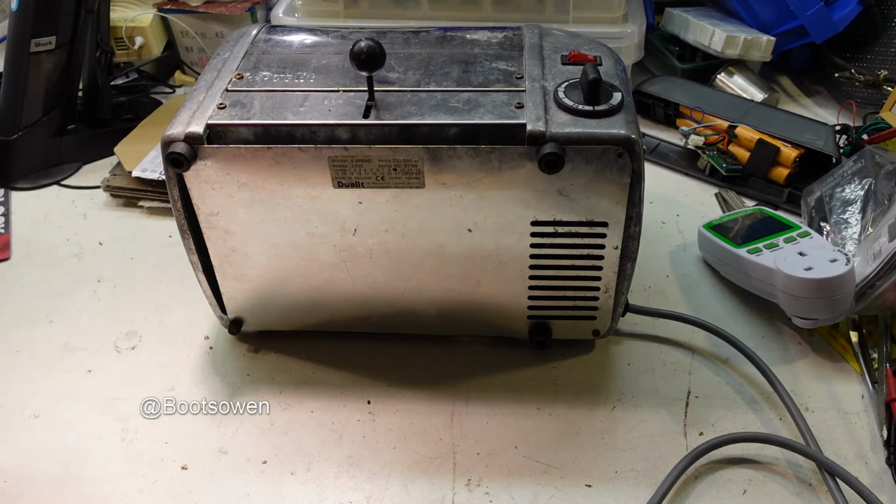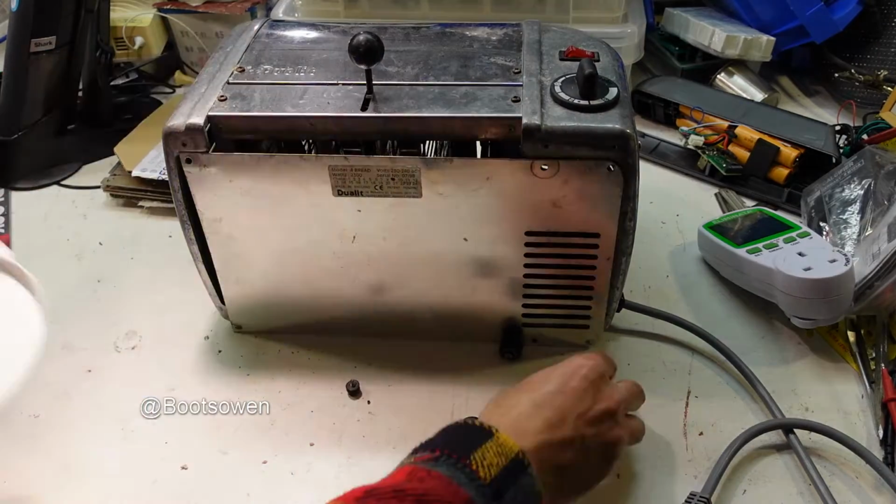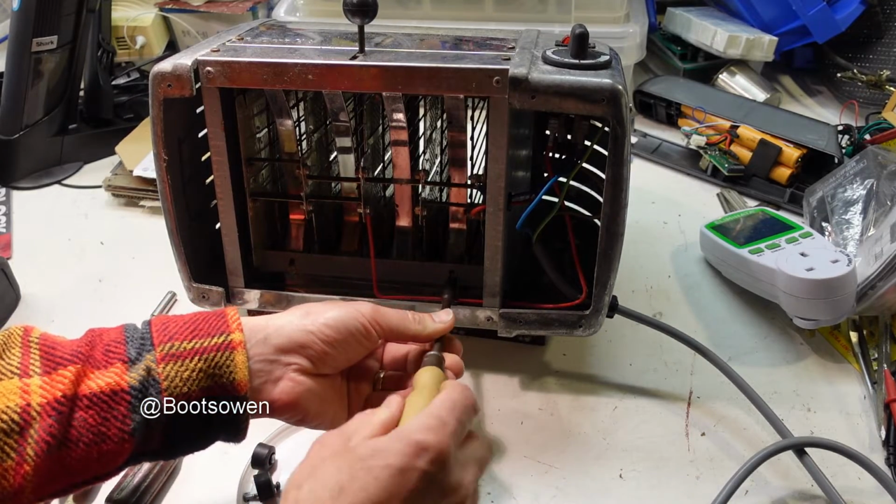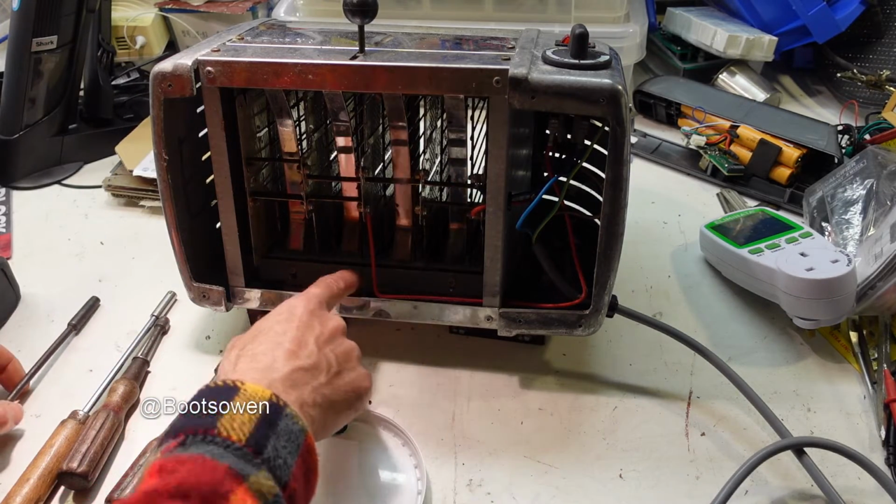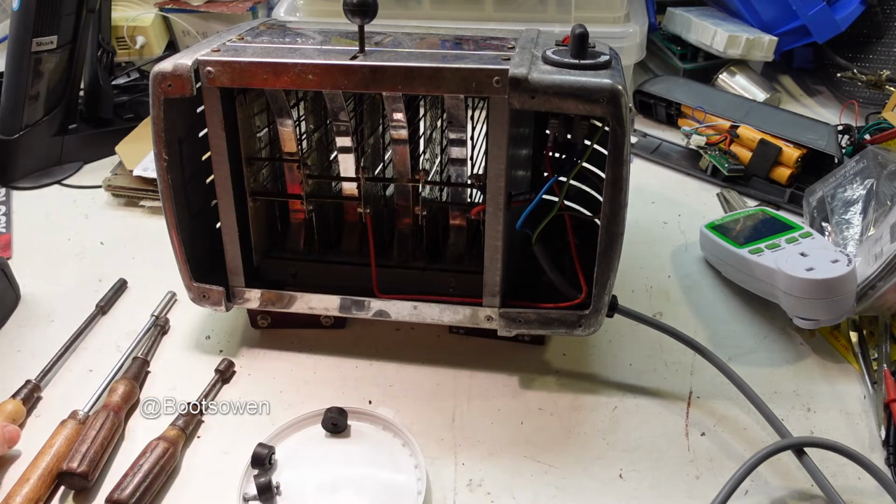So there's the toast tray, or the crumb tray, out. Here we are. So there's two little nuts here. Loosen them. That bar there slides down. Now I have to get in here. It's unplugged, so we're not live.